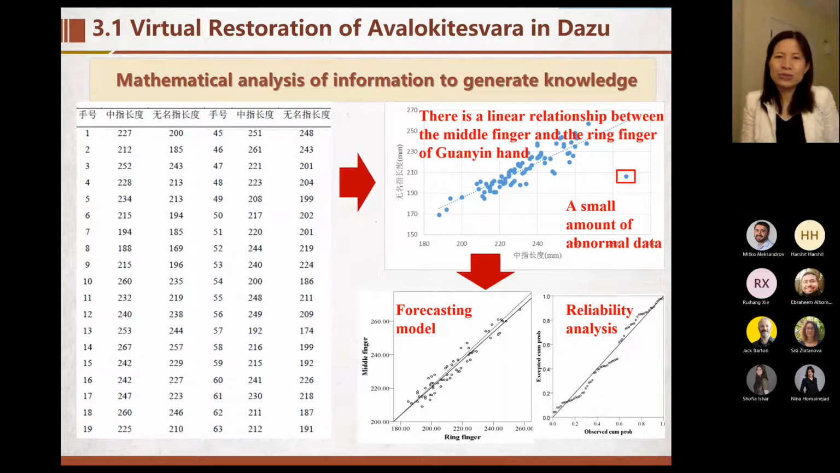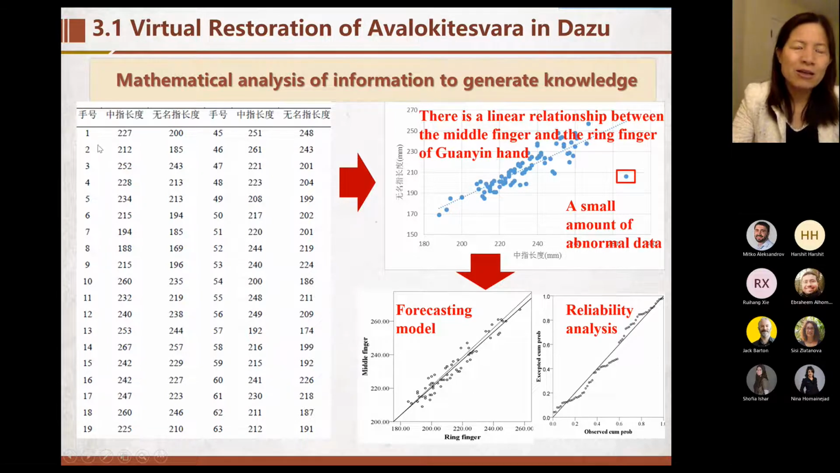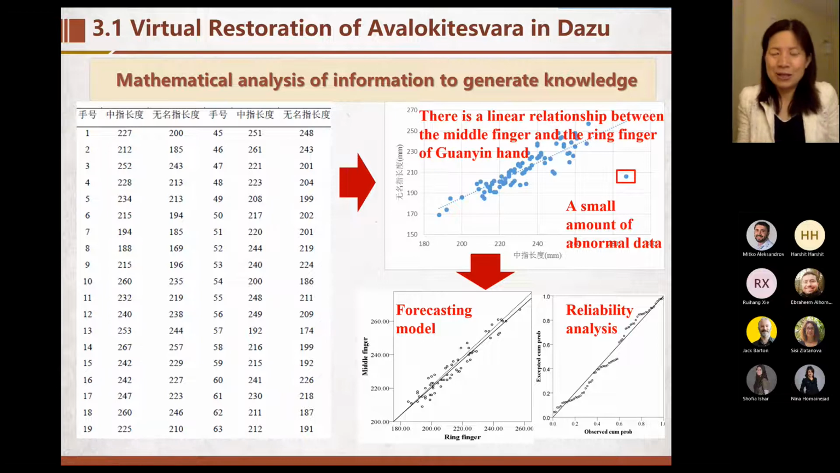I told you there are still 846 hands, so we can get the length of every finger of every hand. From all the details, we can get some linear relationship between the middle finger and the ring finger of some hand. So based on the well conserved fingers, we can predict the broken finger length or something else.